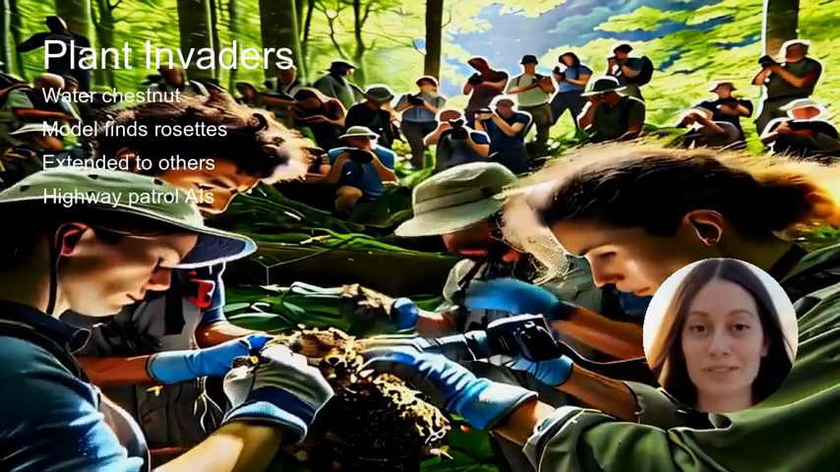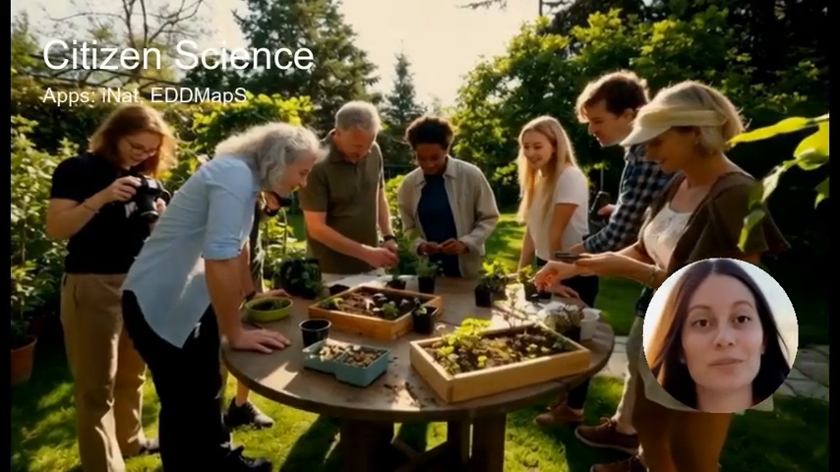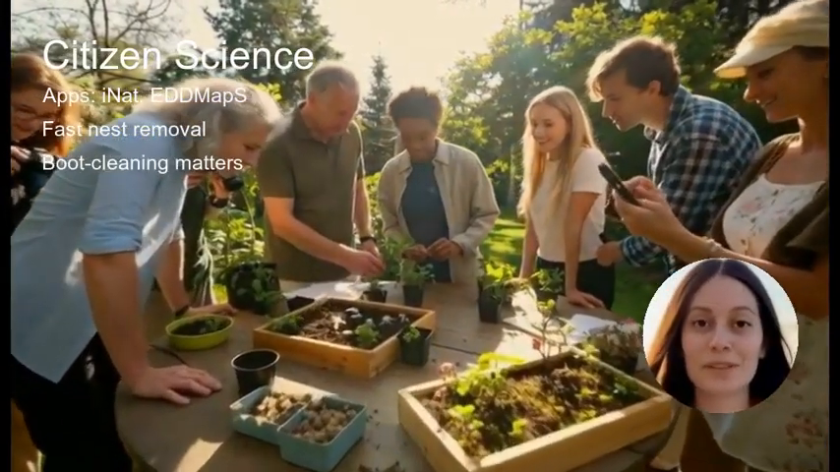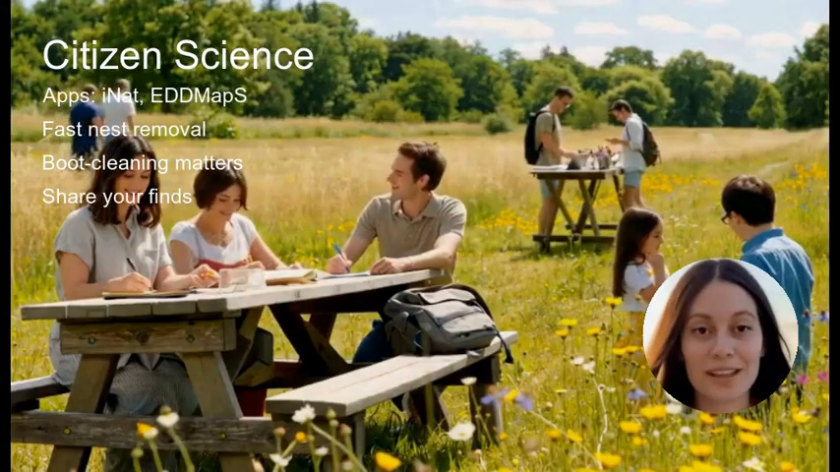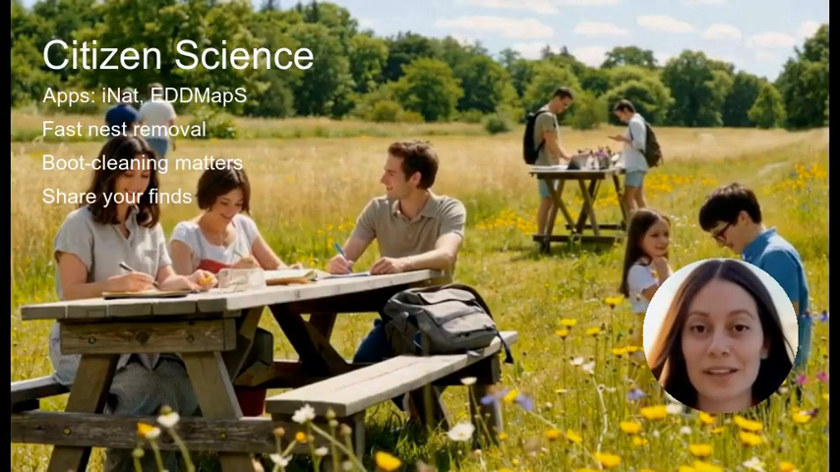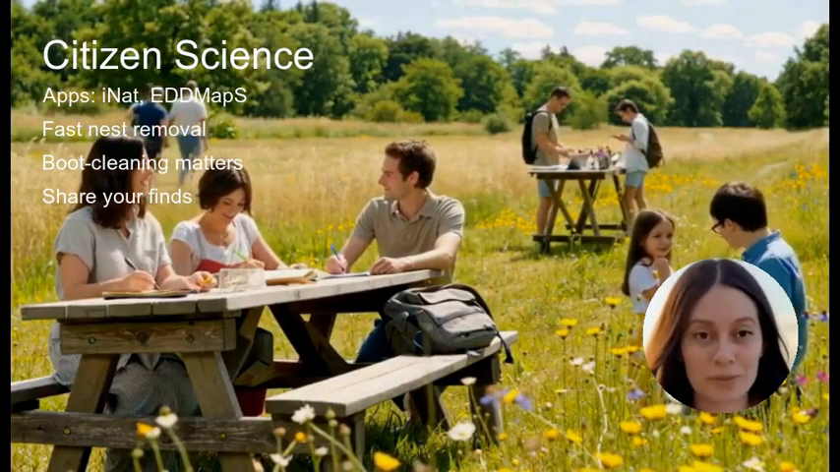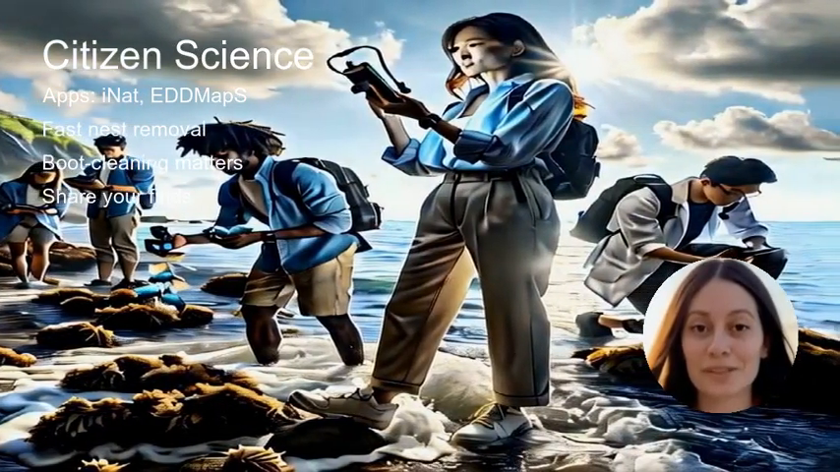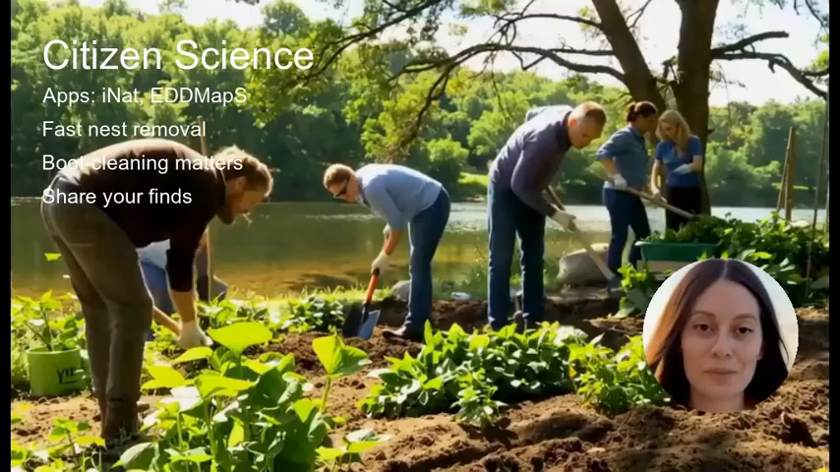Many regions run spotter programs for carp, lanternflies, or even tree snakes. When someone photographs an unfamiliar bug or weed, the app's AI suggests an identification, and researchers can verify it quickly. That partnership of human curiosity and machine pattern recognition is incredibly powerful.